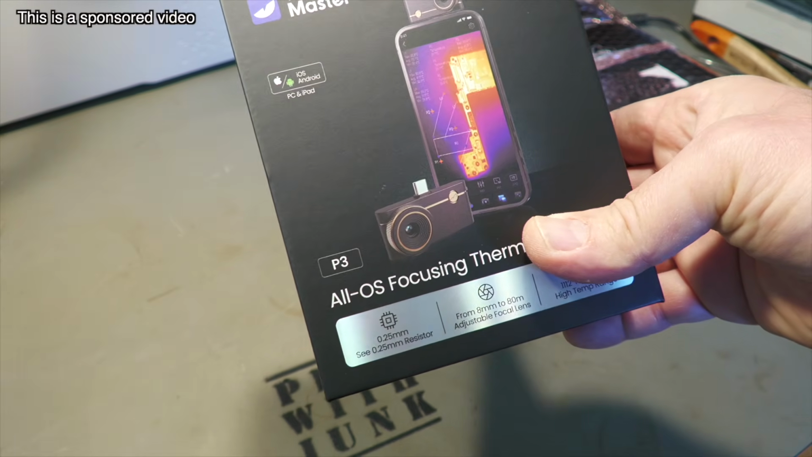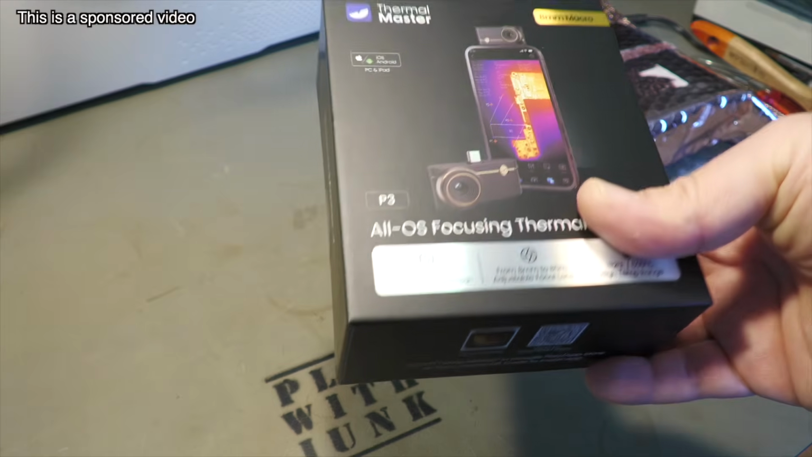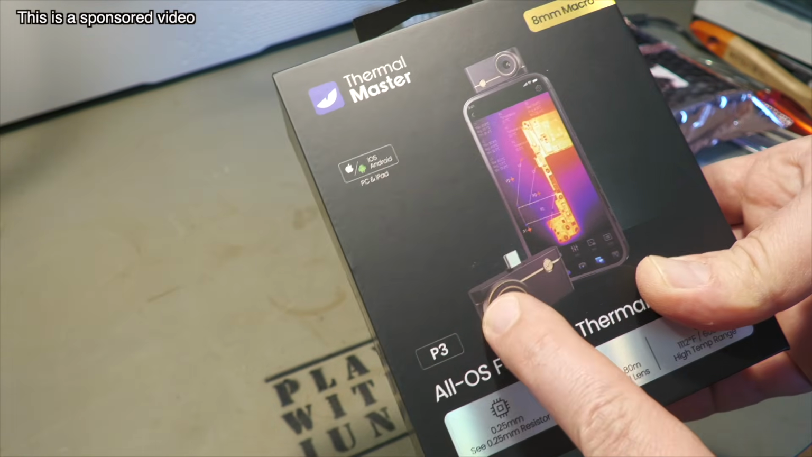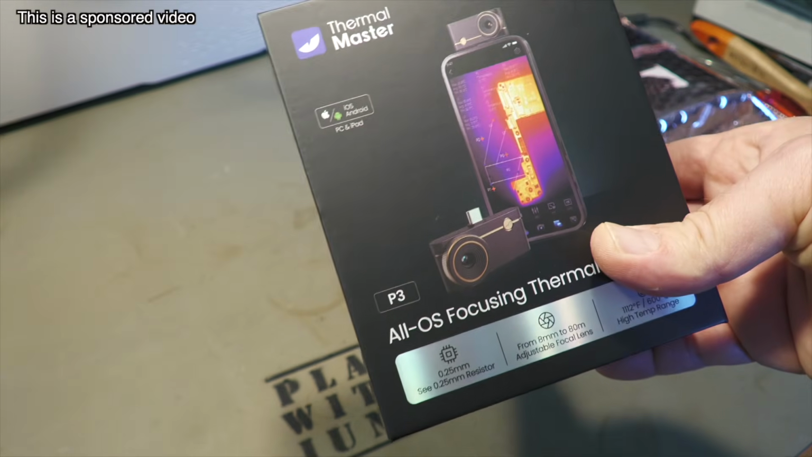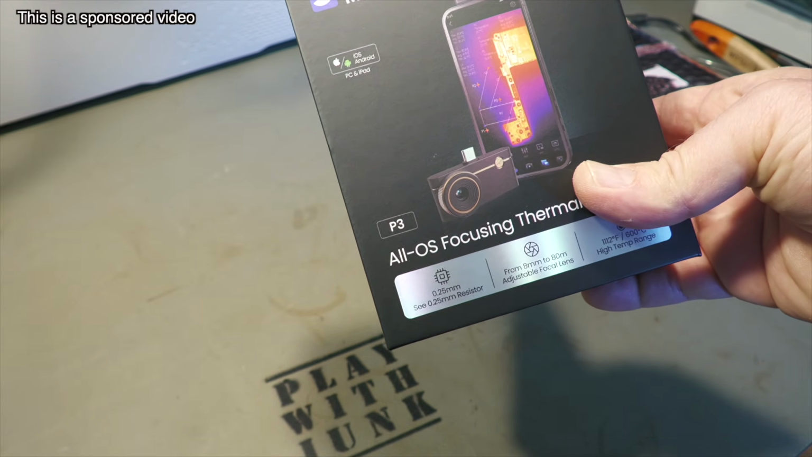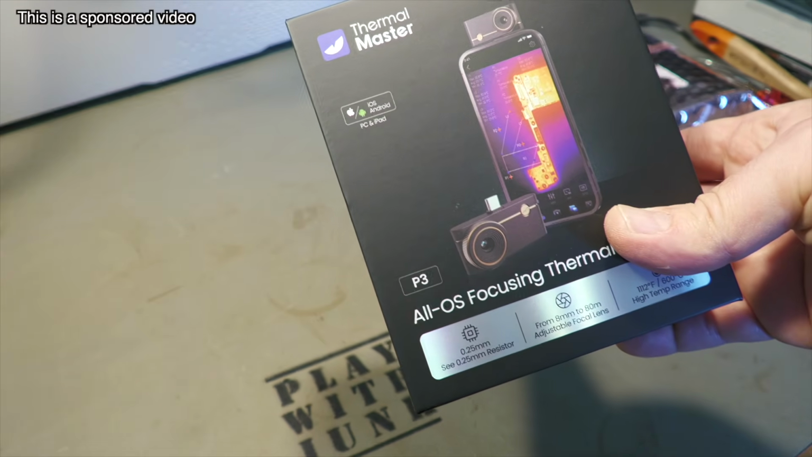And another feature that made me say yes to the request of reviewing this device is it has a manual focus. You can see it here. That's something I have never seen in another thermal camera. So let's unpack it.